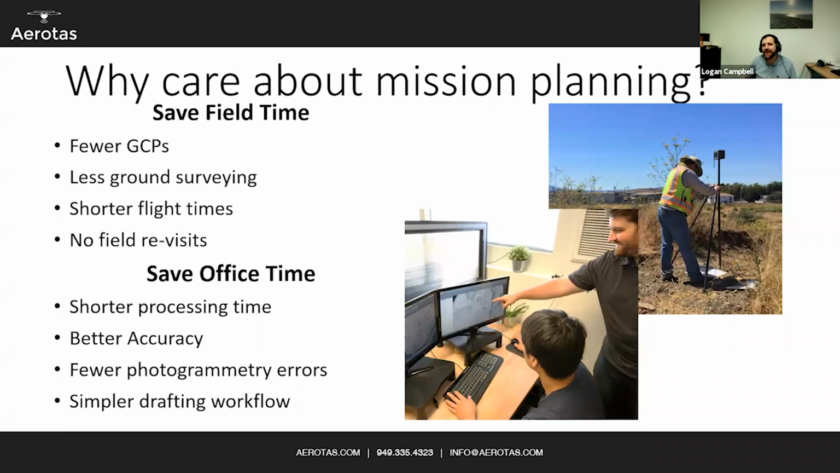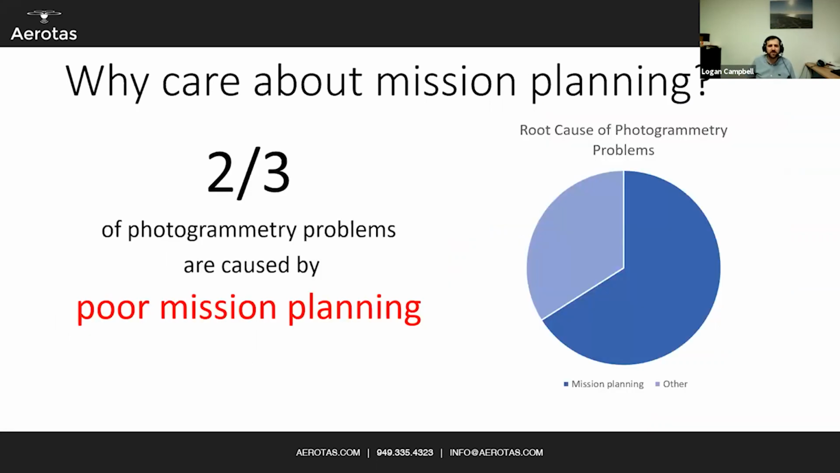You can actually get better accuracy with less data, which is something that may be a little counterintuitive, but with good mission planning, you can get fewer errors and have a simpler drafting workflow and really get better data with just decent mission planning. And also, it helps eliminate errors. What we've found in our experience is about 2/3 of errors are caused by bad mission planning. Either you fly too close to the ground, your overlap's wrong, you didn't set your control right, you didn't fly over your control. These little boneheaded mistakes that a lot of people make are little things that then lose you a bunch of time in the field.